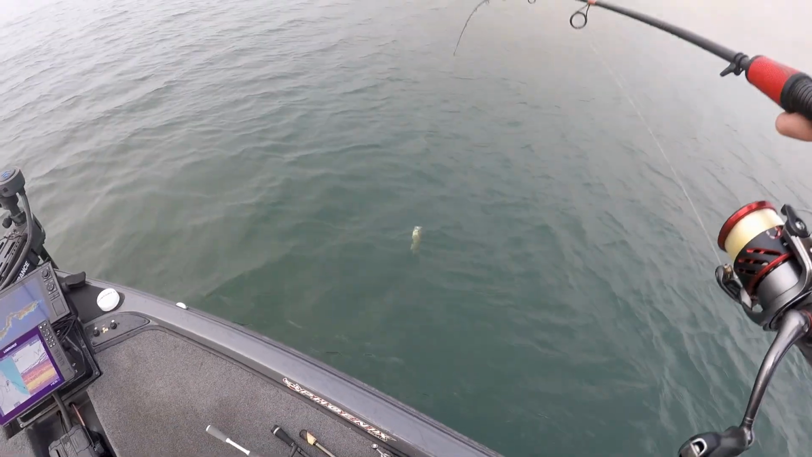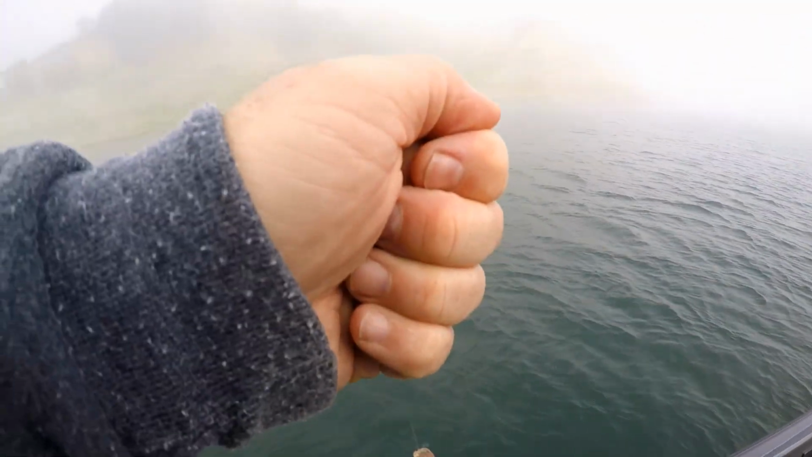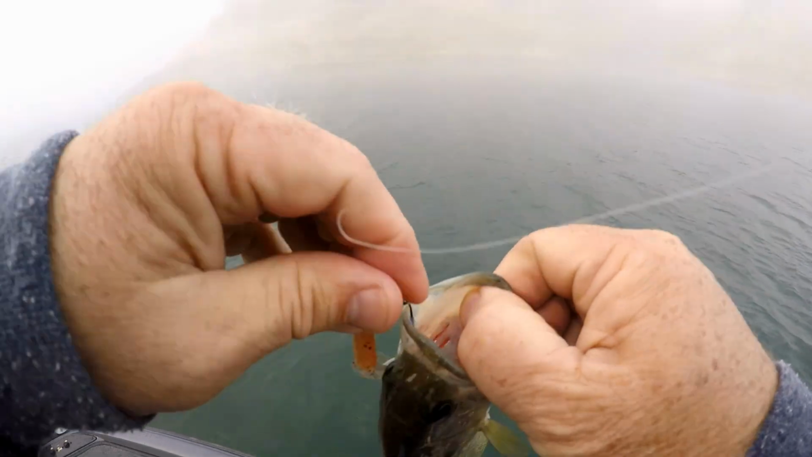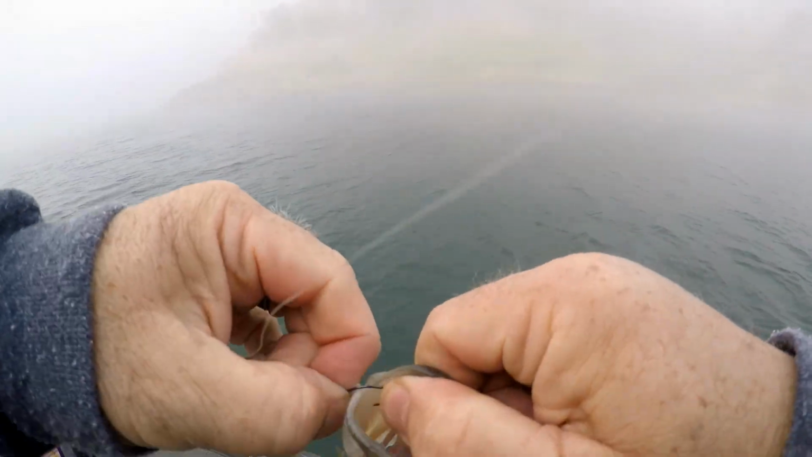So we watched the fish on the screen, put the bait right in its mouth, and he ate it. Not a big one.